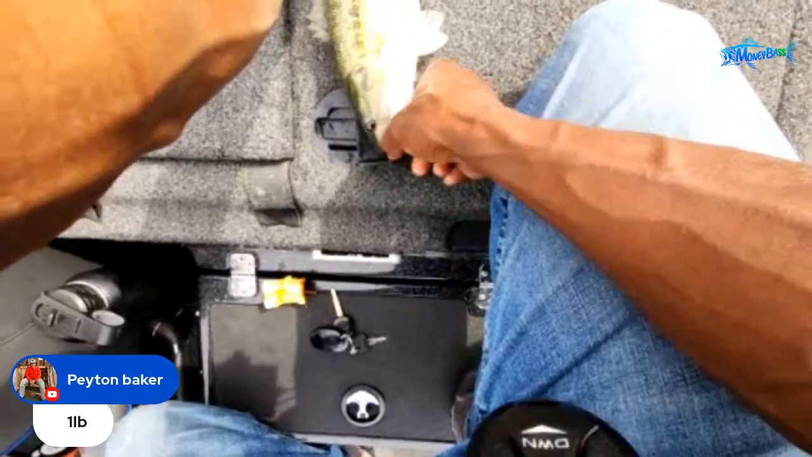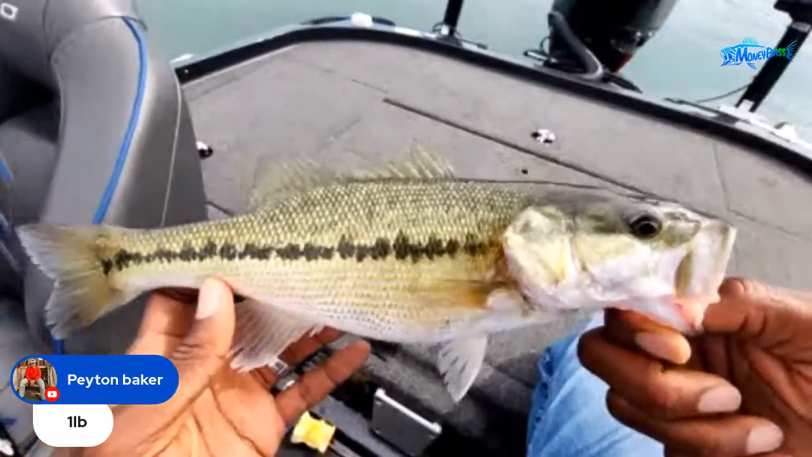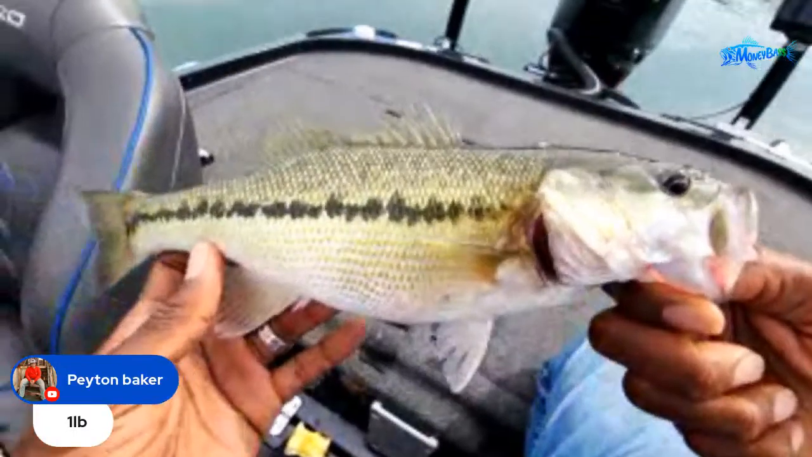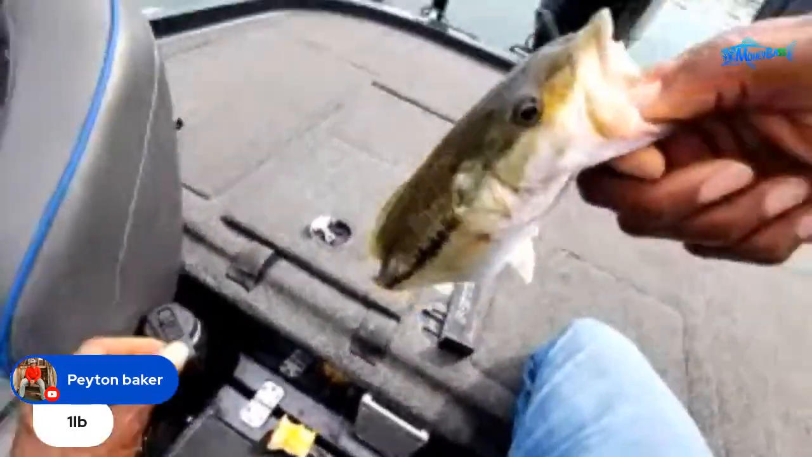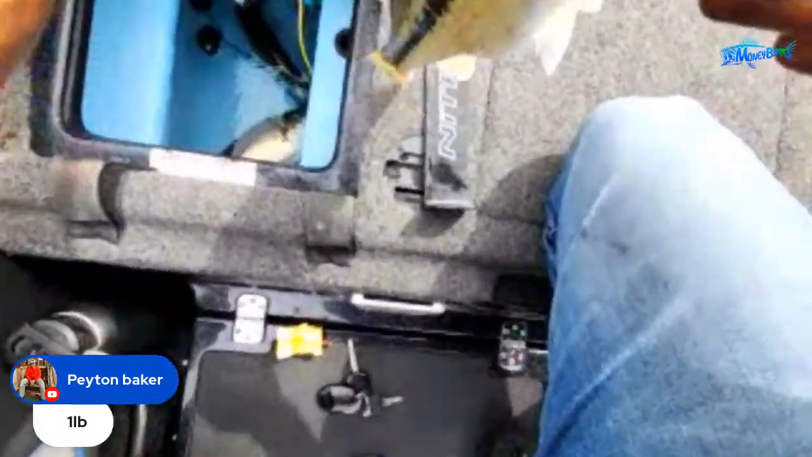I am so surprised that these fish with this small of weight are actually 14 inches. This fish is touching 14 inches, guys, and it only weighs 1 pound 2 ounces. So there we go. That's fish number 3.